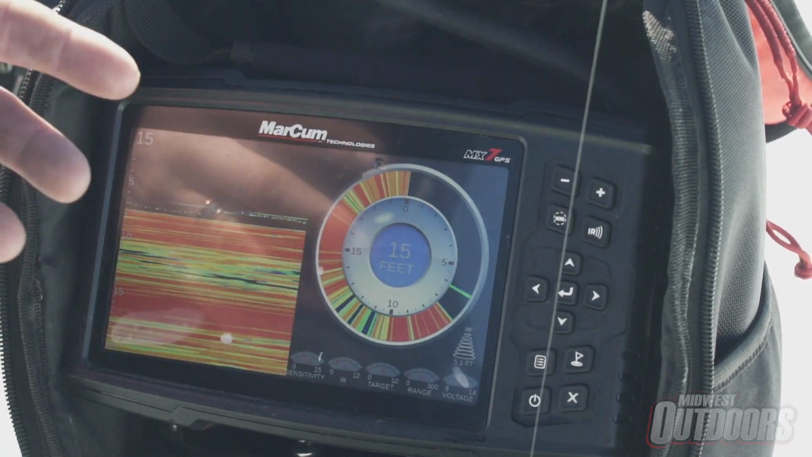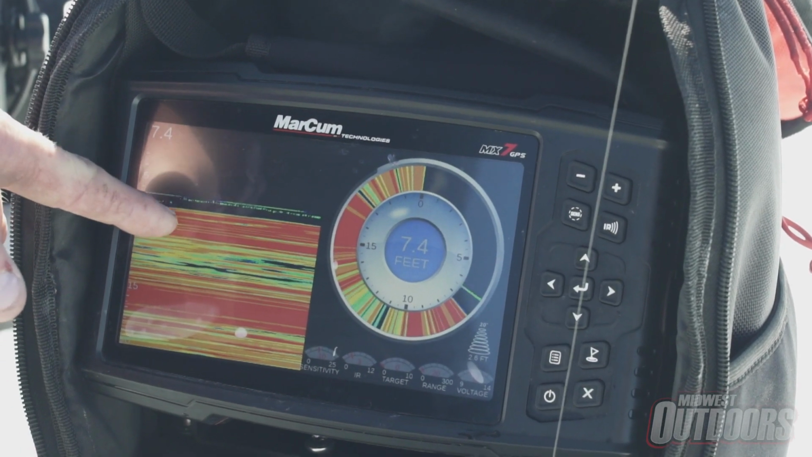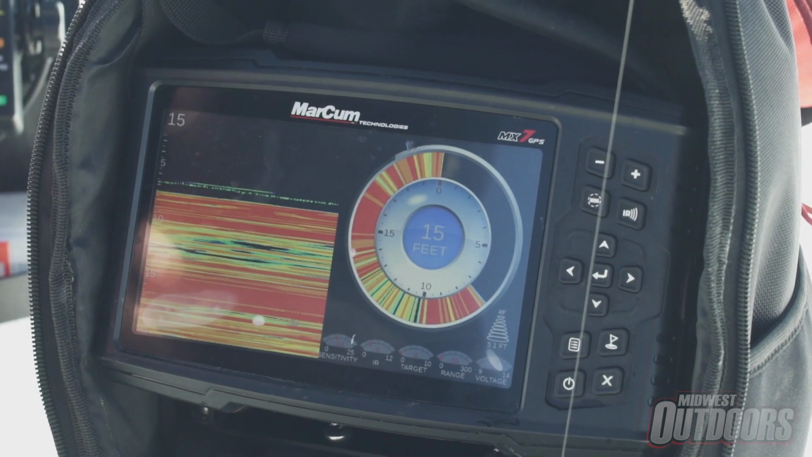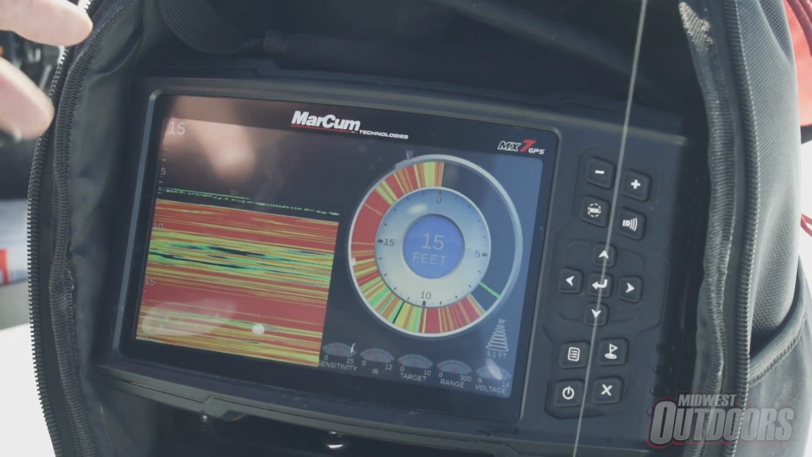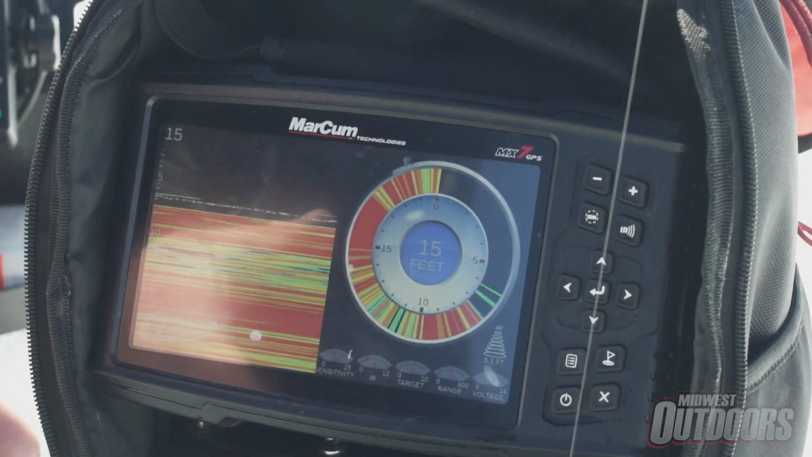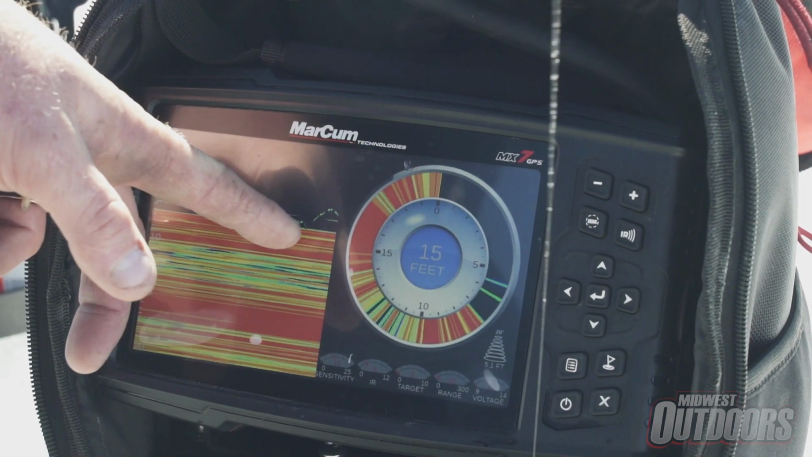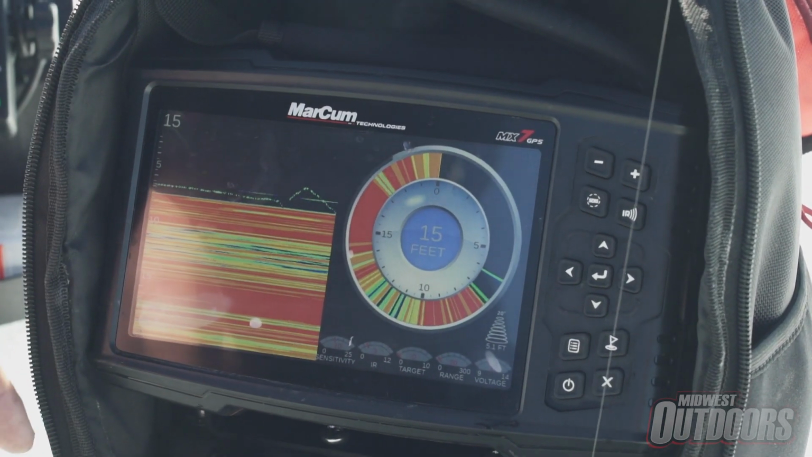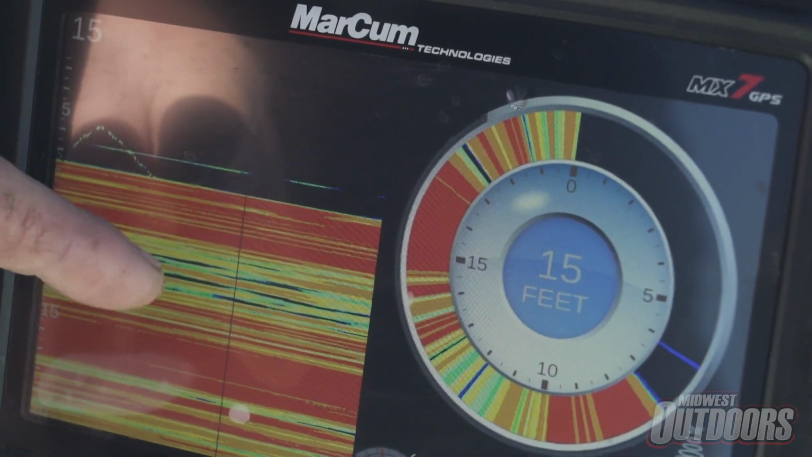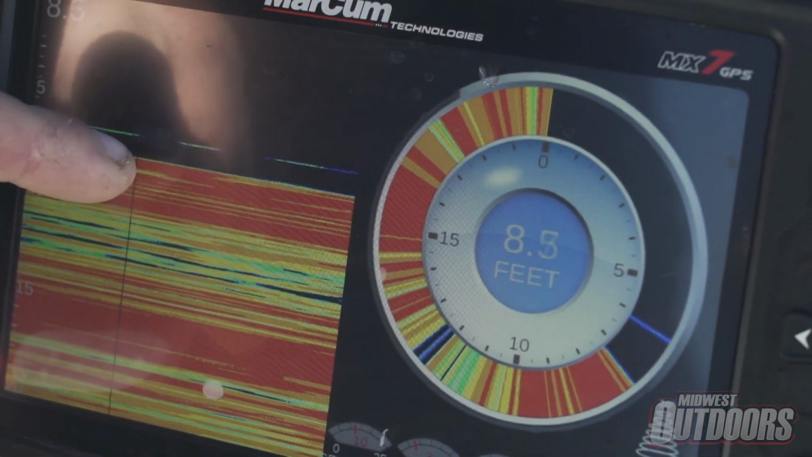So I'm guessing there's a really good thick weed base down there. But what you see is these solid red lines. Being that you've got a bunch of weeds down there, the returns are coming back. You can't get that flicker. All you're going to get is a solid red line. Obviously nothing's moving. So we're going to drop our jig. You can see our jig coming up here. We're going to drop our jig down into the weeds, and then it just disappears. Once you get in the LCD chart mode, it pretty much disappears and is almost impossible to find anything down in those weeds.